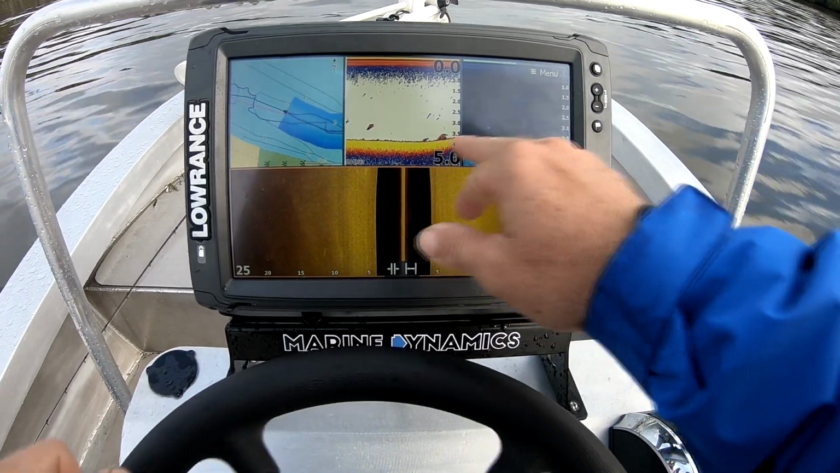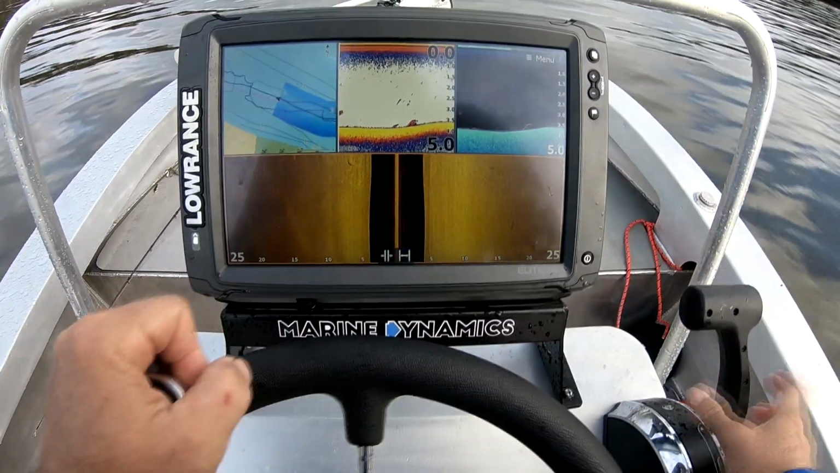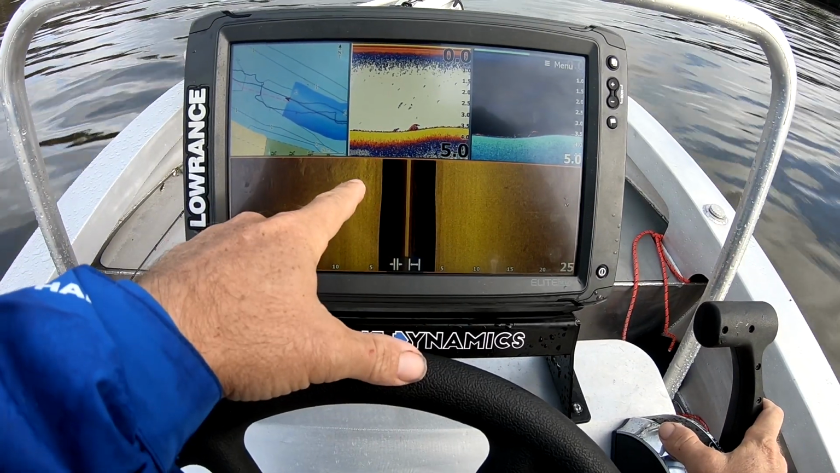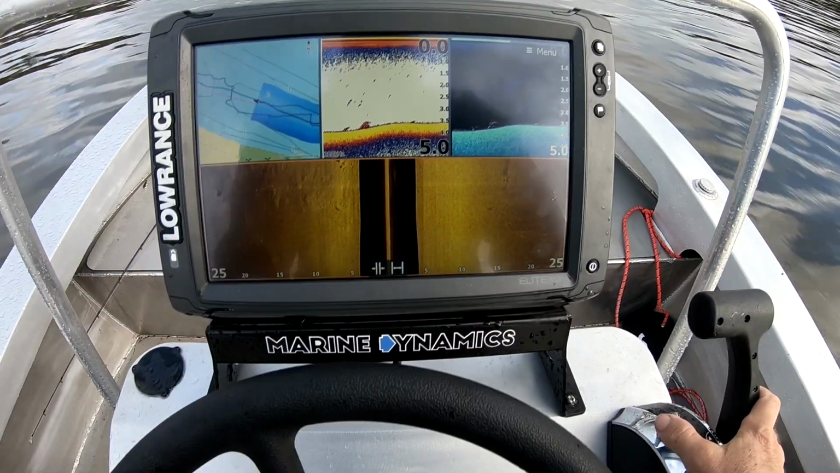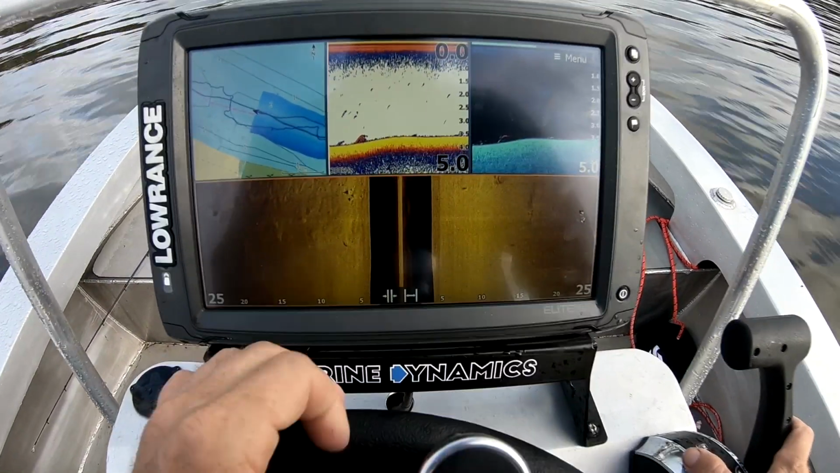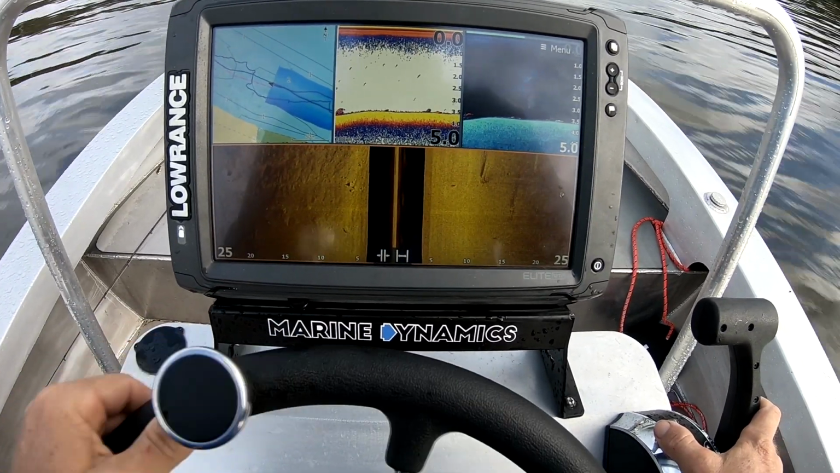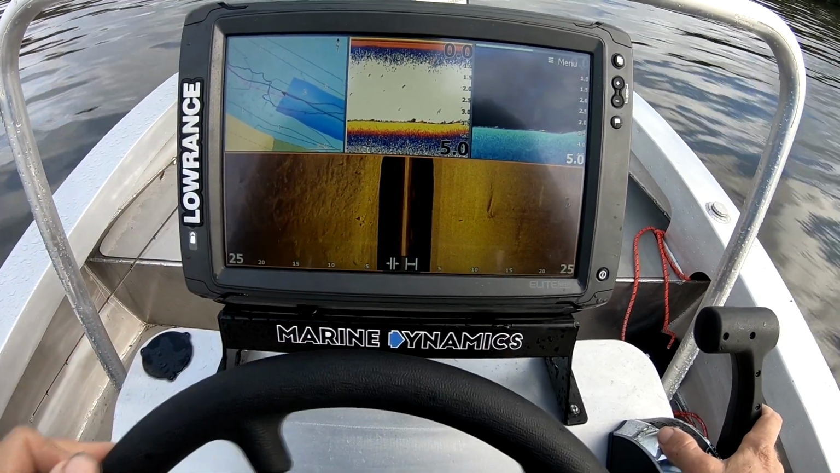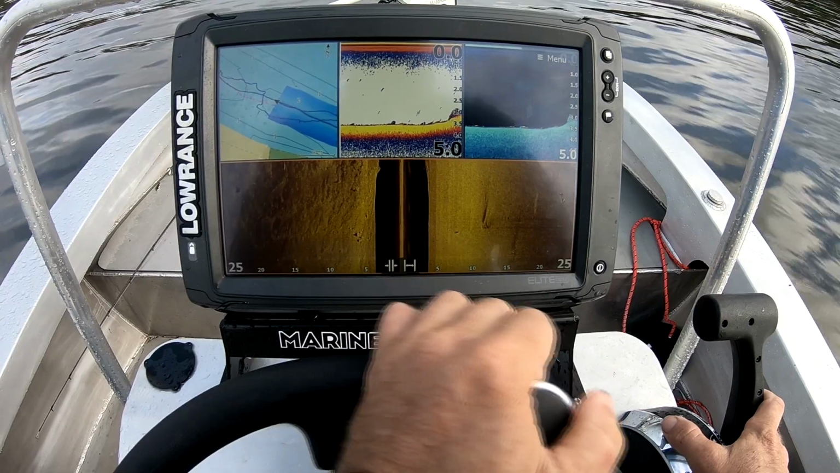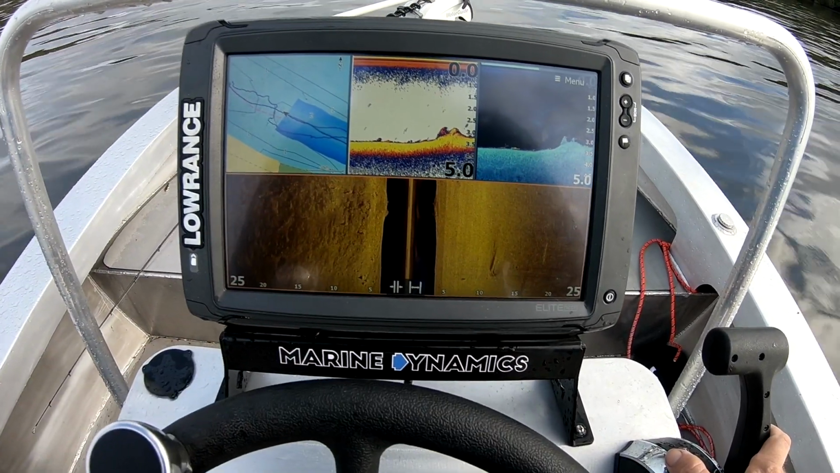We've got a few fish coming up now on the bottom here, so you can see them mark up on the 2D, and we're just starting to get a little bit of rubble come up in here. You can also see the fish there on the down imaging. Righto, so we've got a nice clear run. We're probably doing about 6 knots, and you can see this rock bar starting to form here, and there we go. We can see a bit of structure coming up.